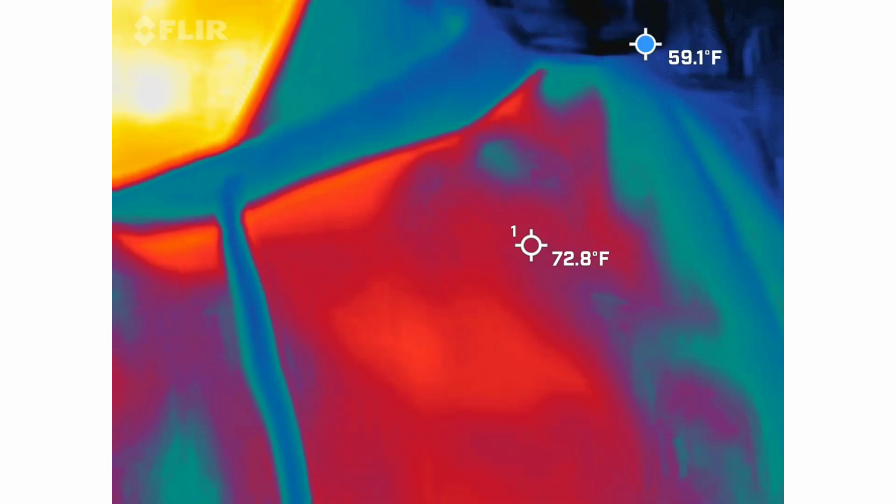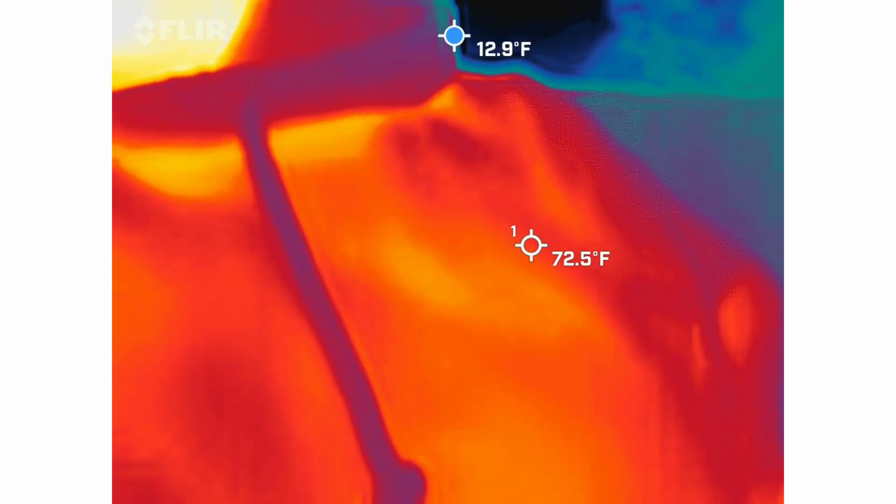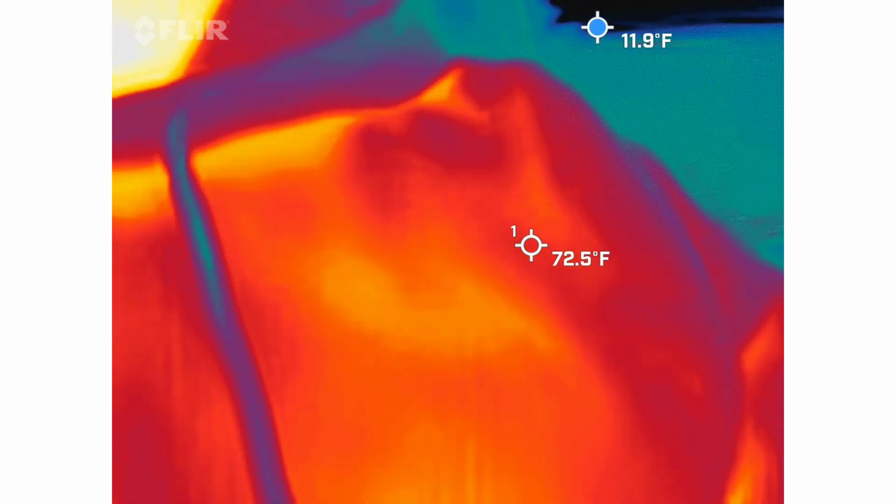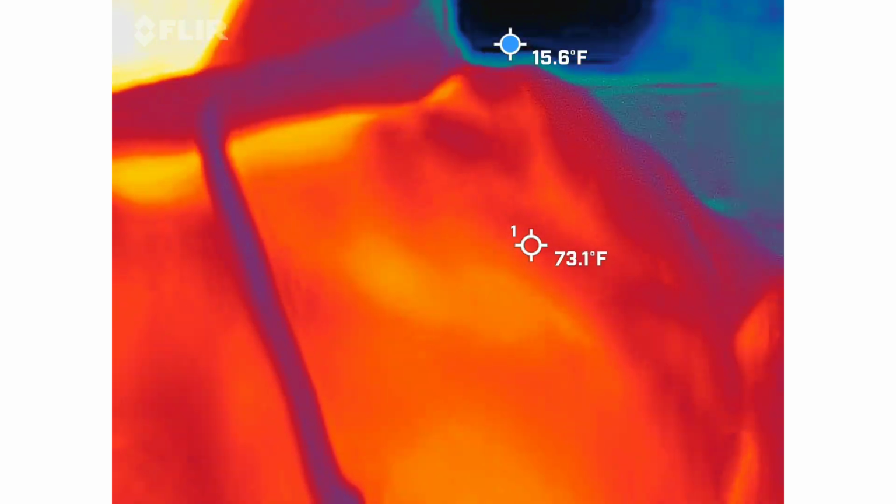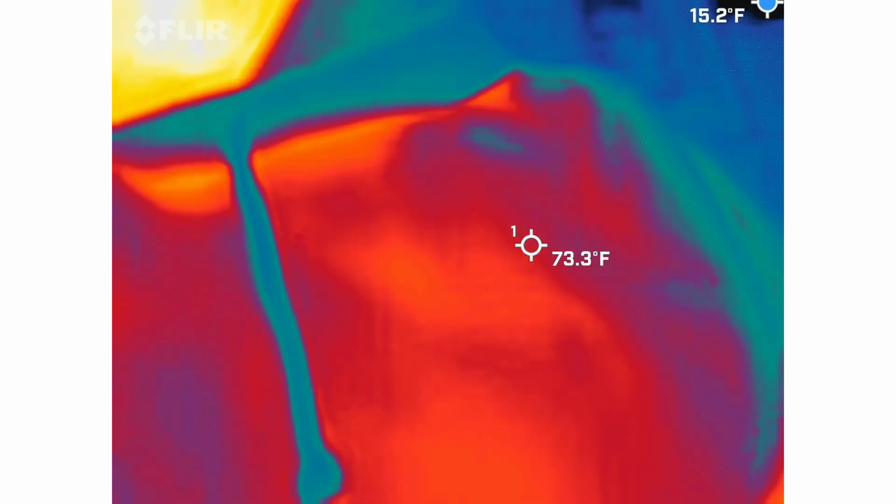So again, the other thing about this particular video is that when you get it back, I have it set up with a blue dot that's going to bounce around the screen. That blue dot is showing you exactly where the coldest spot is in the frame at that particular moment. It also has the temperature next to it. I'm normally looking for 15 plus degree temperature drops for any kind of cold anomaly to actually come through.